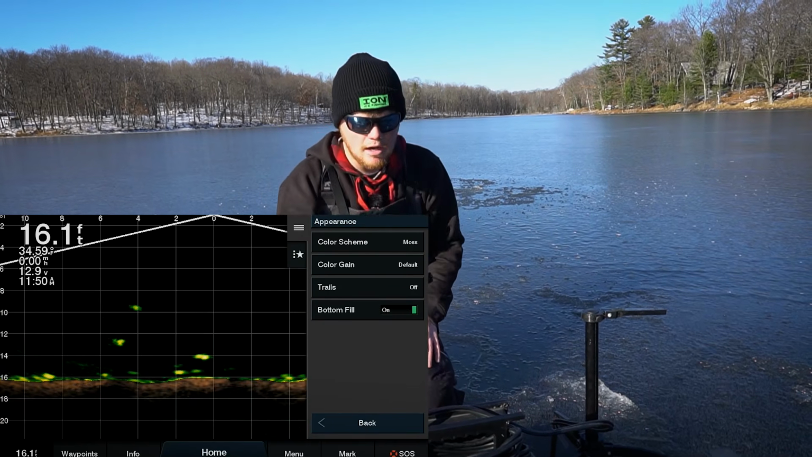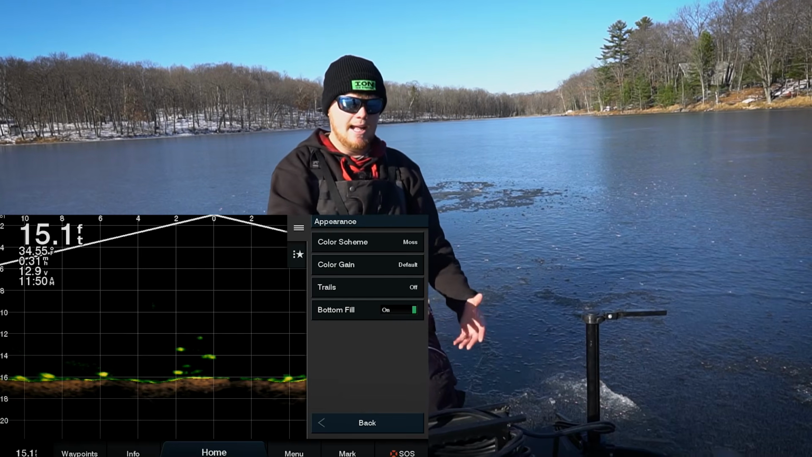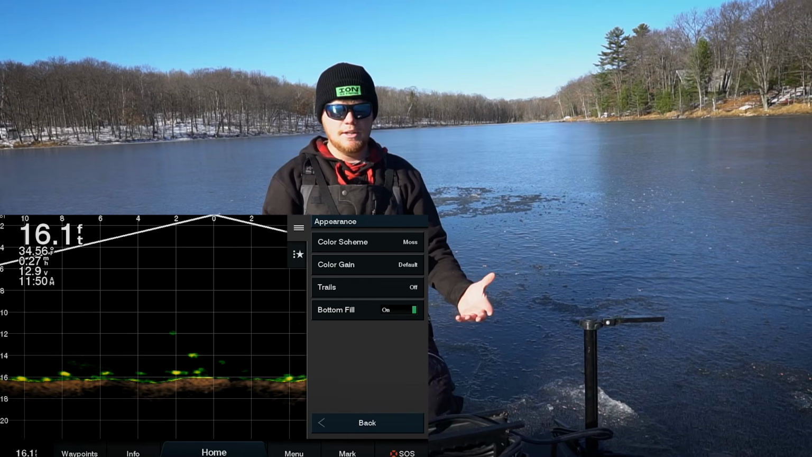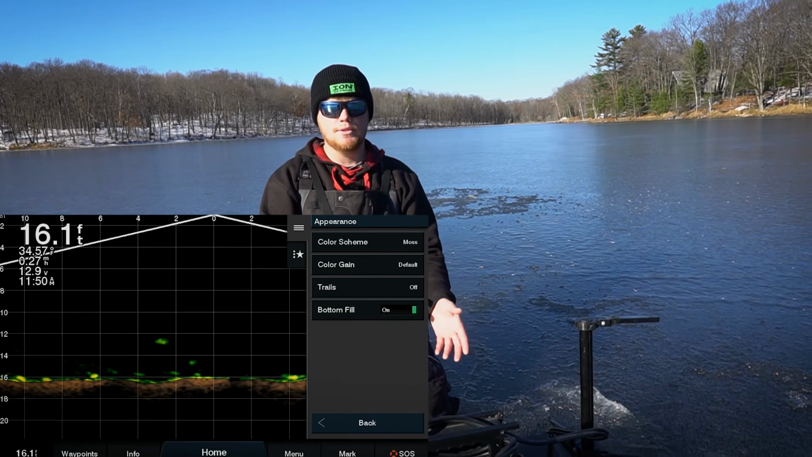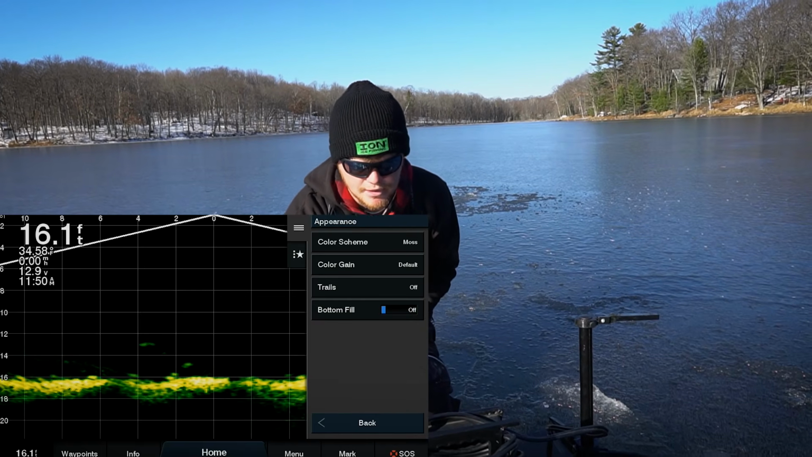Bottom fill, I keep that off, but if you turn the bottom fill off, it'll basically show you what the bottom actually is. And then you're able to see those marks that are on the bottom just a little bit easier. But with the color default and the color gain that I have set on this transducer, I can see all those fish just as good without bottom fill on. So I just keep that off.